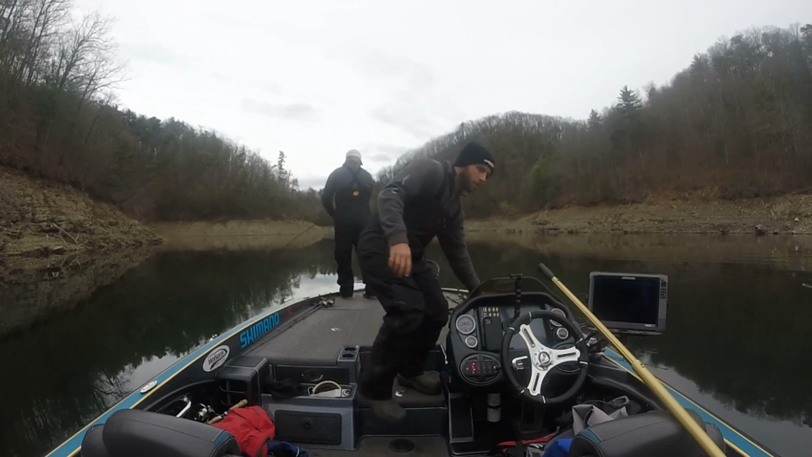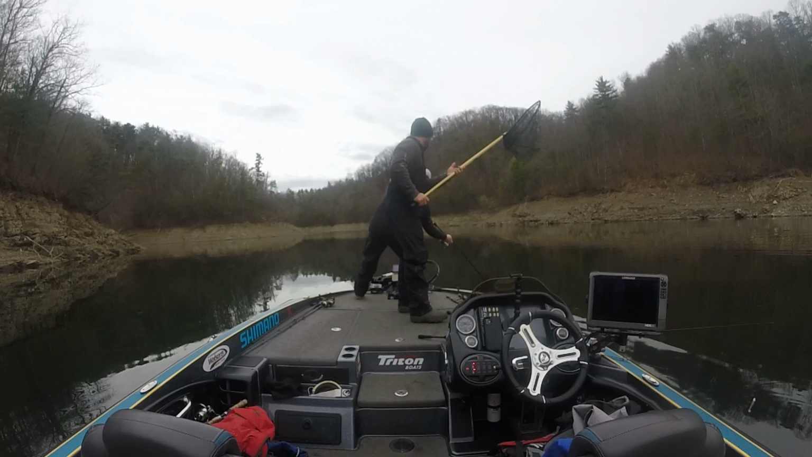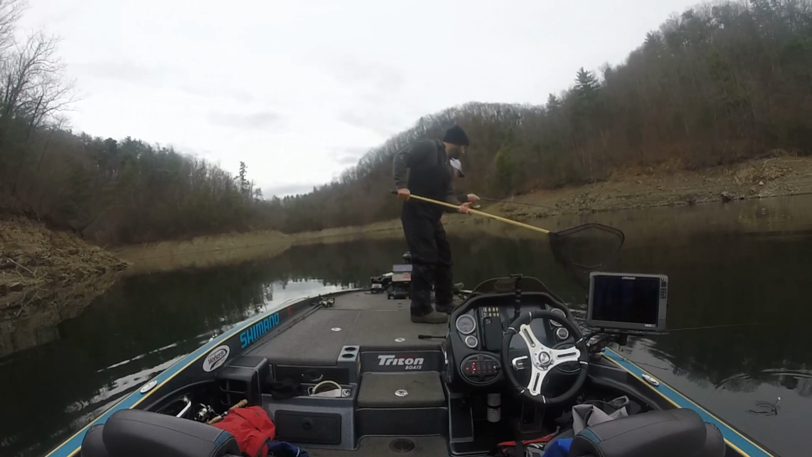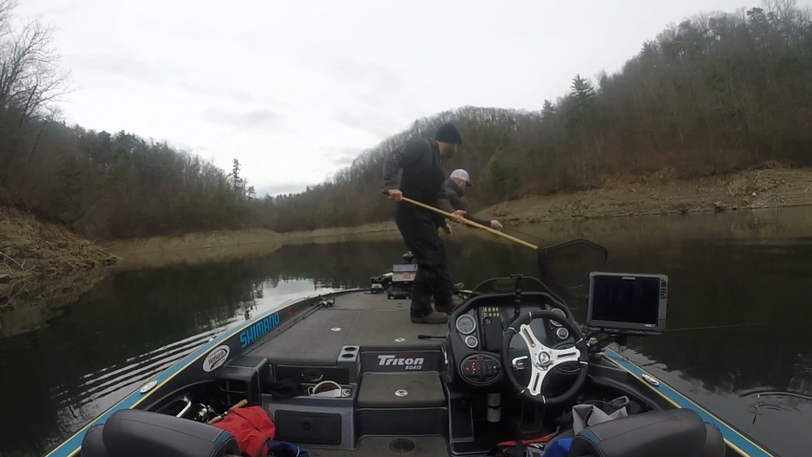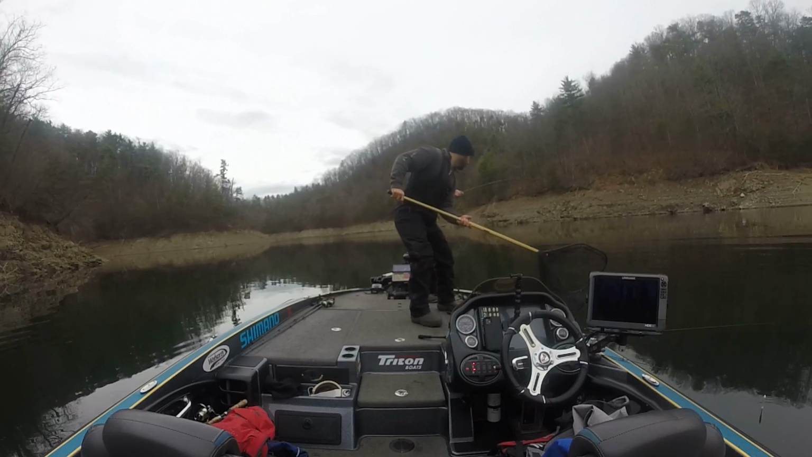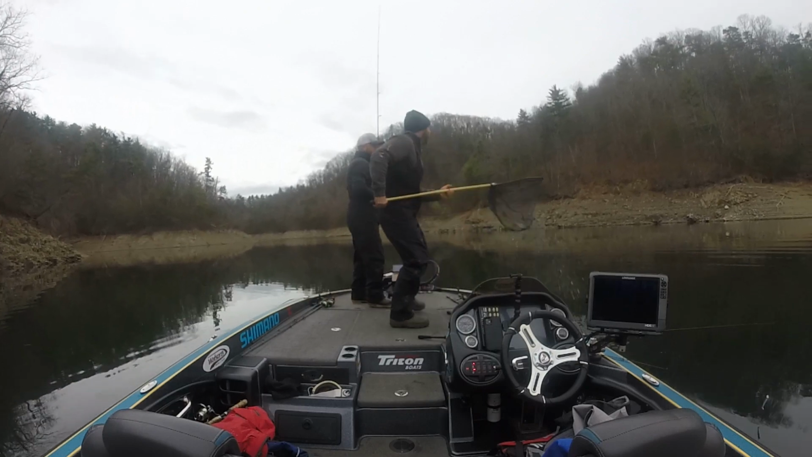I was getting bit on the chartreuse electric blue, and later on Snyder would get a couple bites there on more of a pearl white or a white color Kitech, but it was in that 2.8. So the main key here was we were kind of staying off of them, hanging to that left, because they were really moving through the middle portion of that pocket.